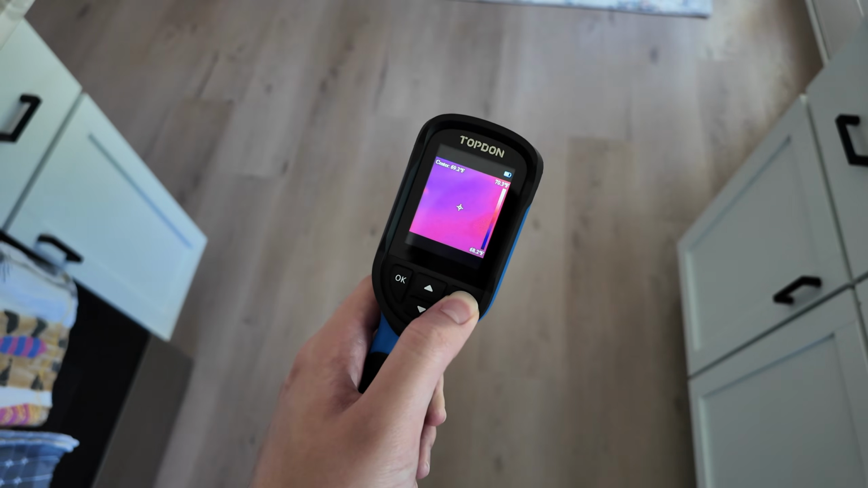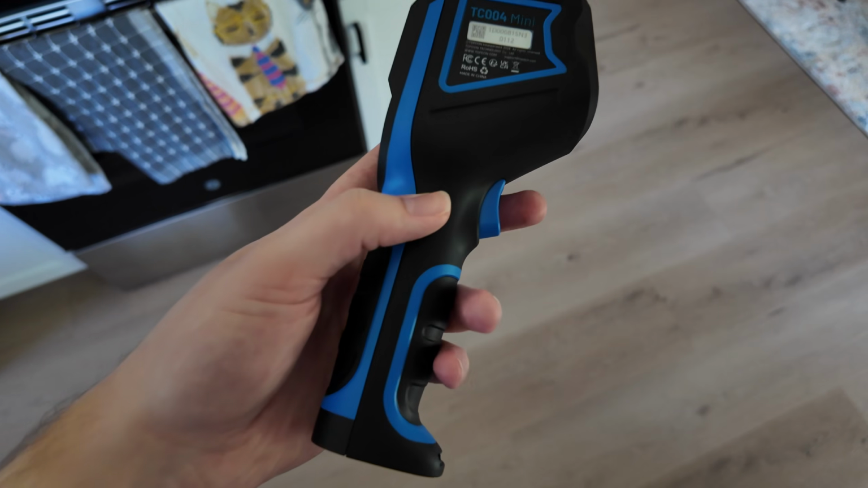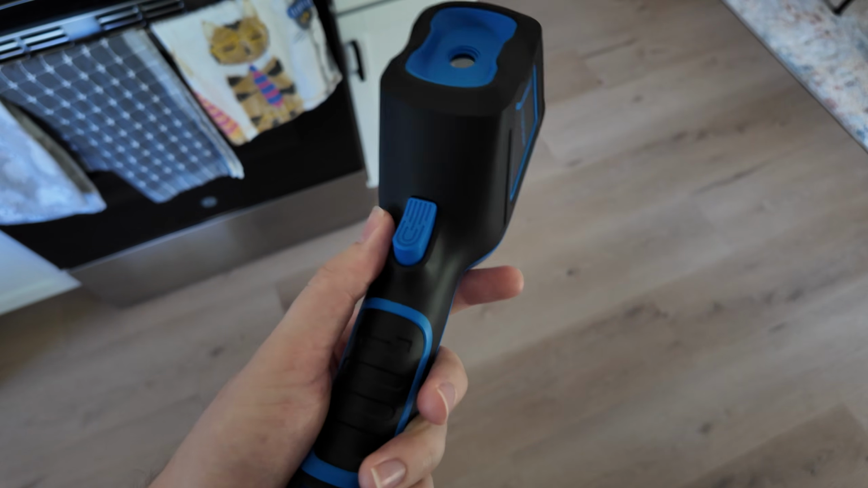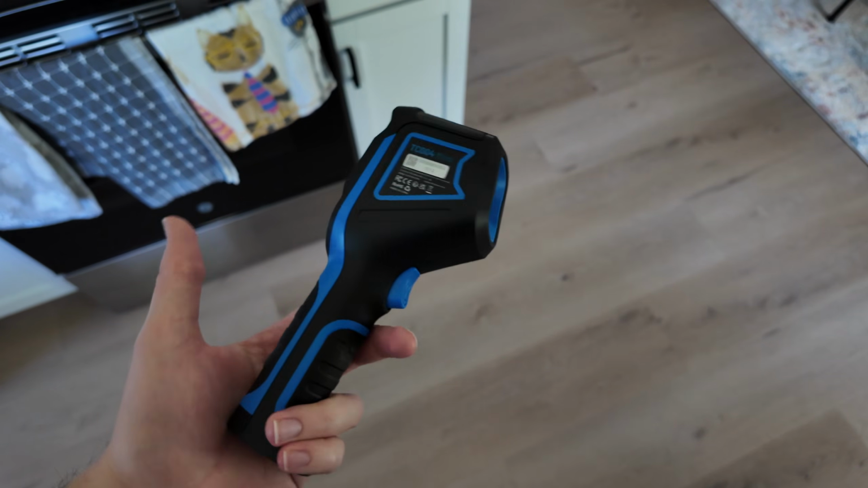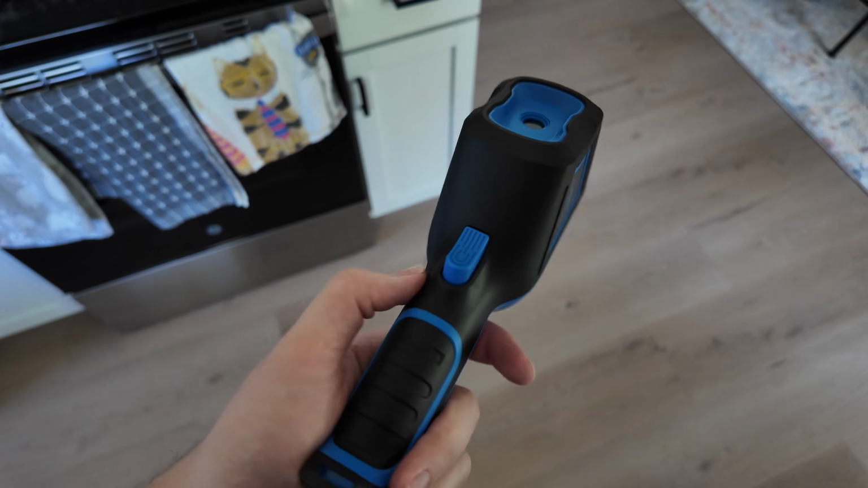To turn it off, you just hit the button, and it'll go off like that. It's just really fun to point this around at stuff to try to figure out what stuff looks like under specific thermal temperatures. It's not that expensive, it's not cheap, and I haven't had any major issues with it yet. And it's been tons of fun to mess around with.